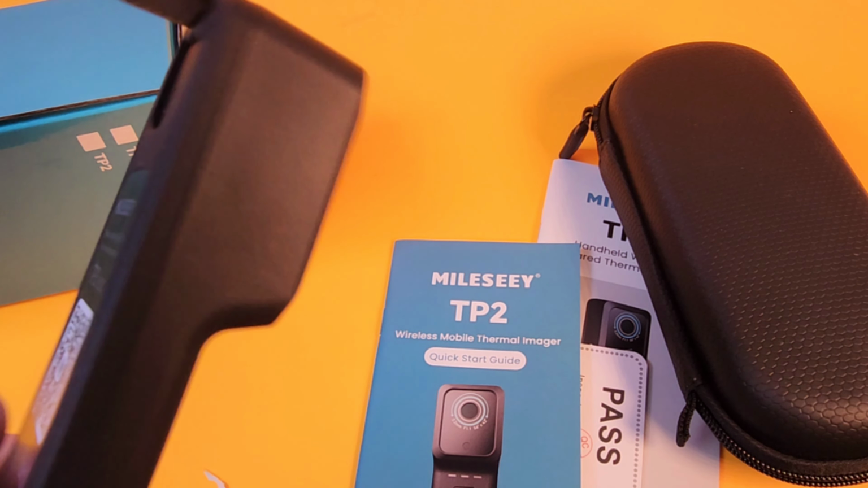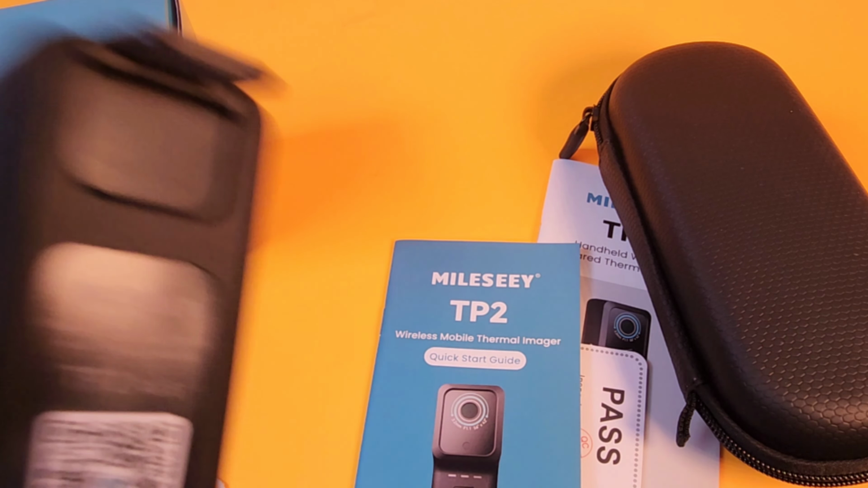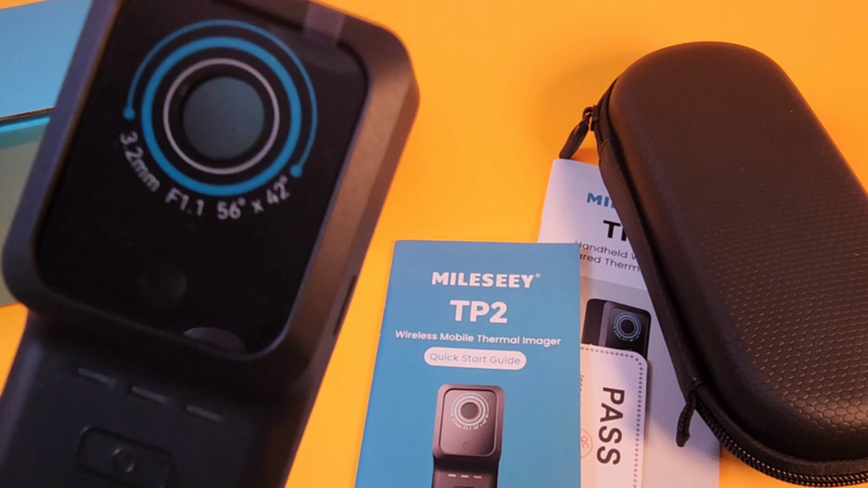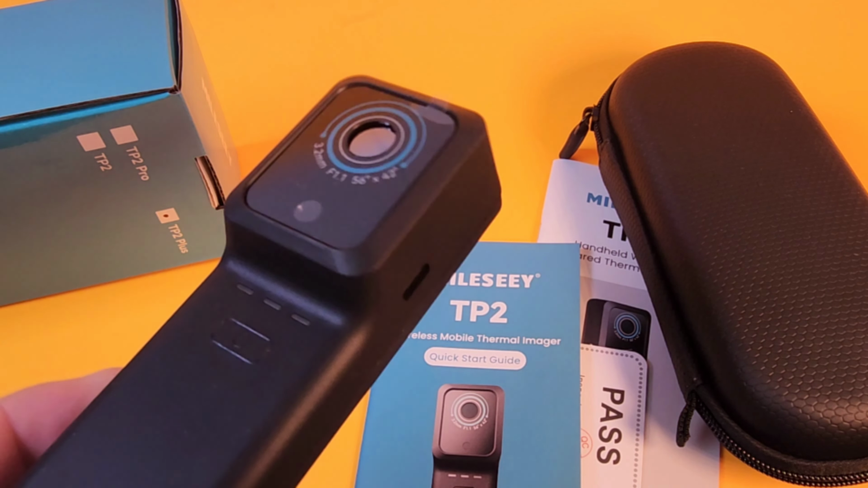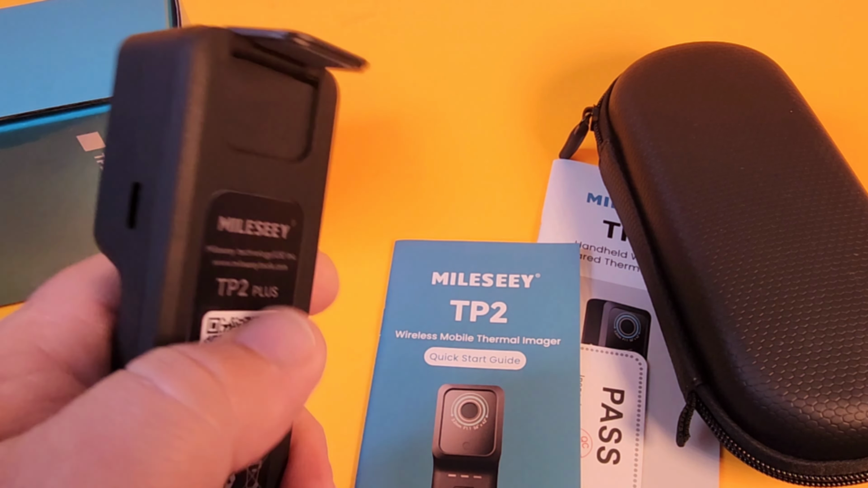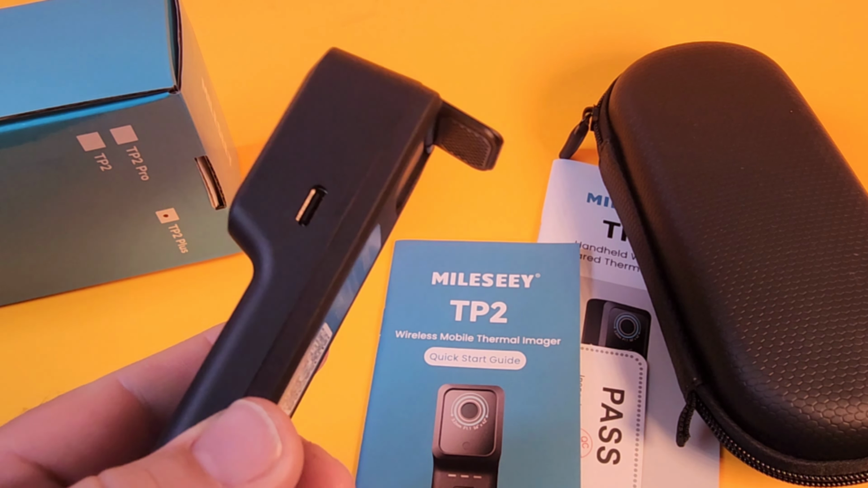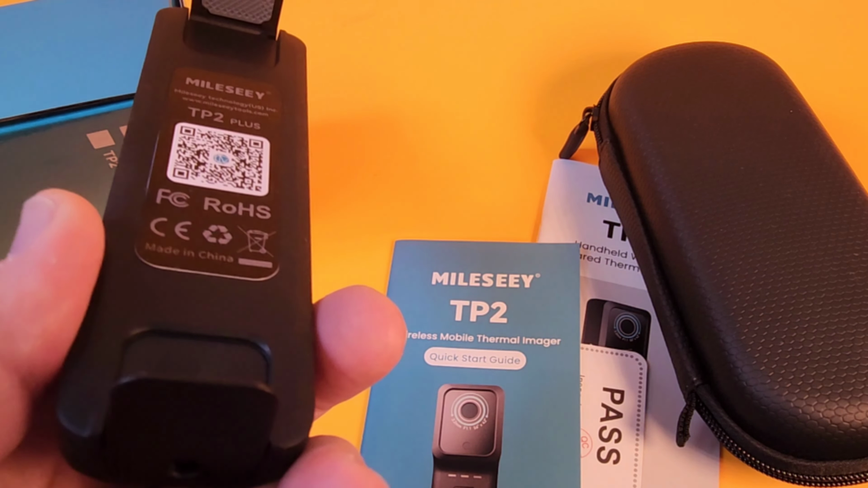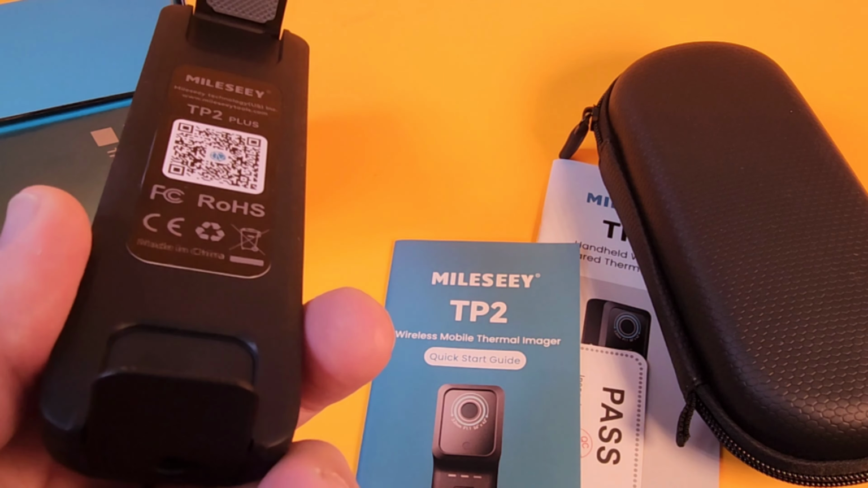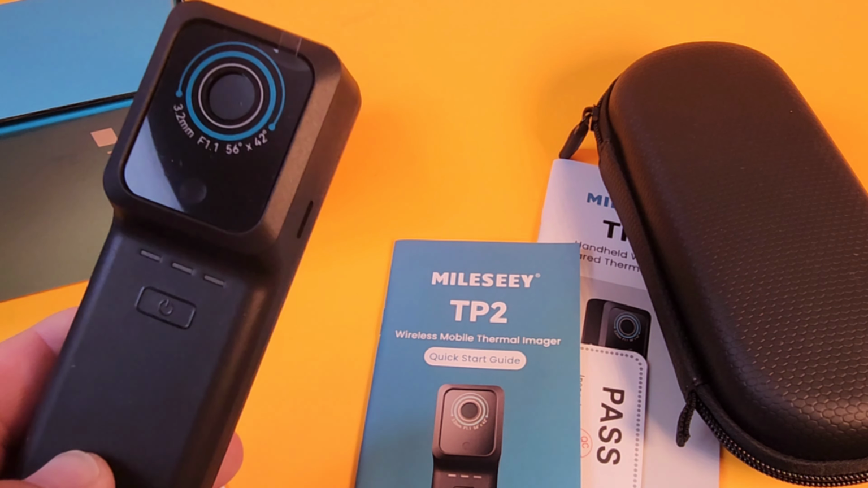Now, the cool thing is, like I said, it's wireless. You can attach it to your phone if you want to, but you don't need to, and we'll look at that shortly. But all in all, just a great looking device. Has a really nice body here. The rubber inlay is very high end, very good quality. And here we see our USB in for charging. This is the TP2 Plus. The TP2 also comes in the plain vanilla version as well. Not much difference than the TP2, but I'll look at that shortly.